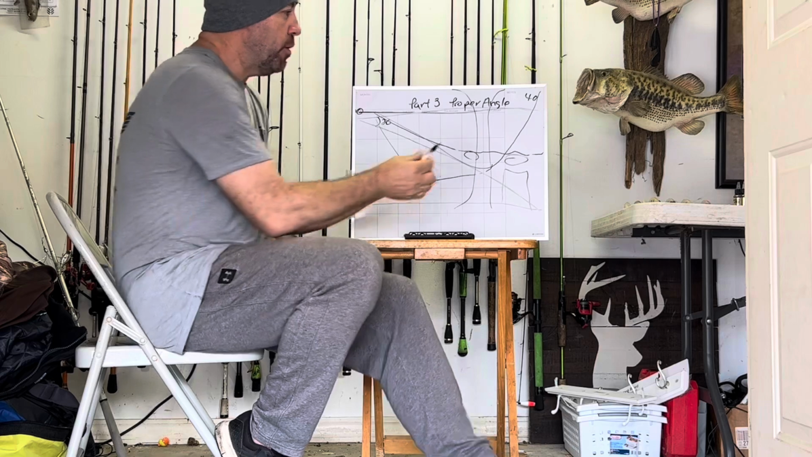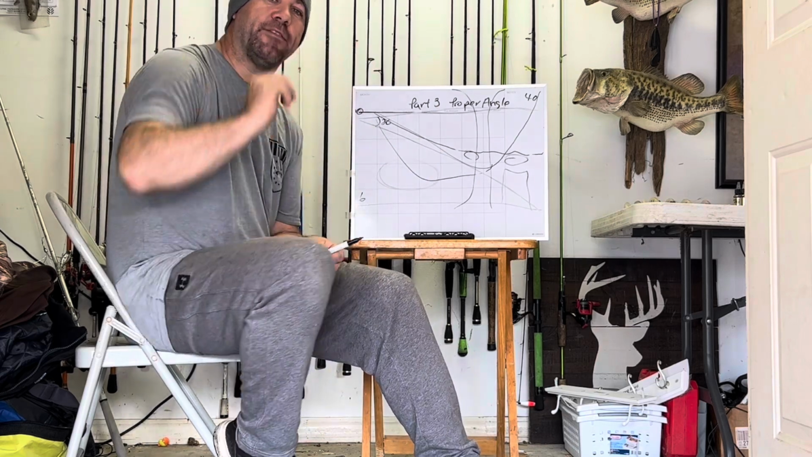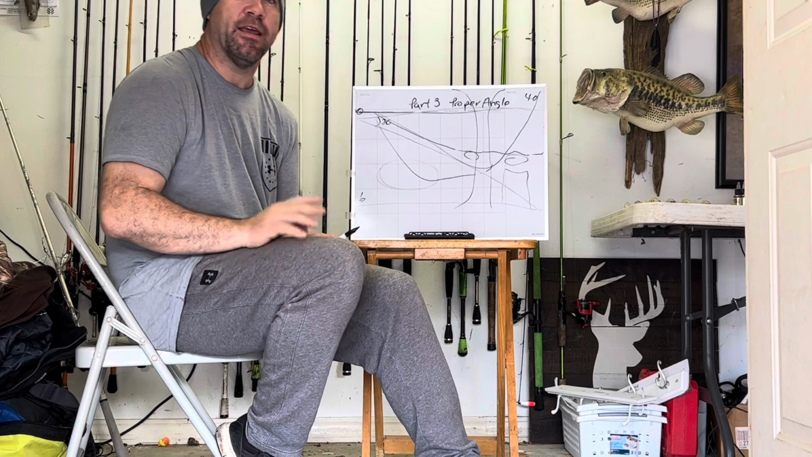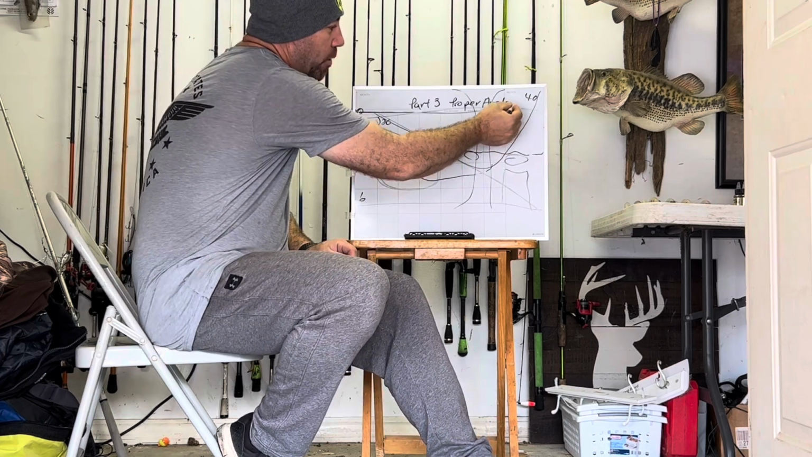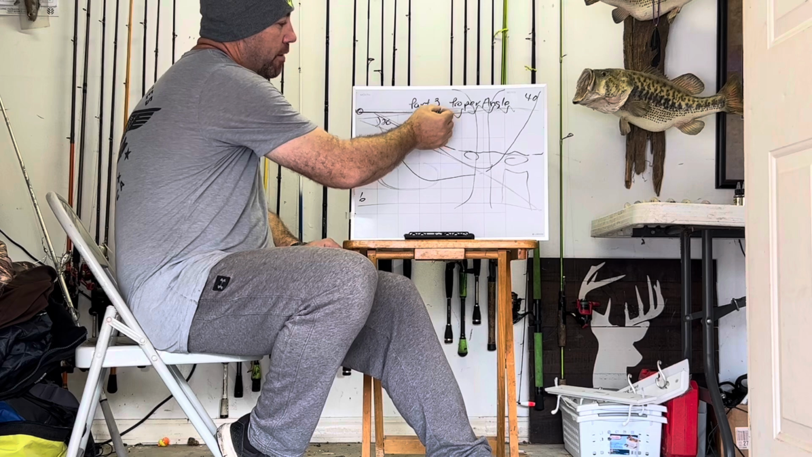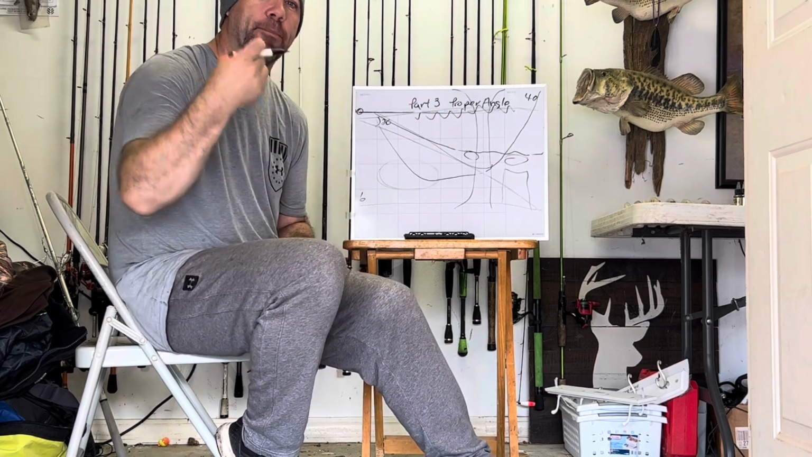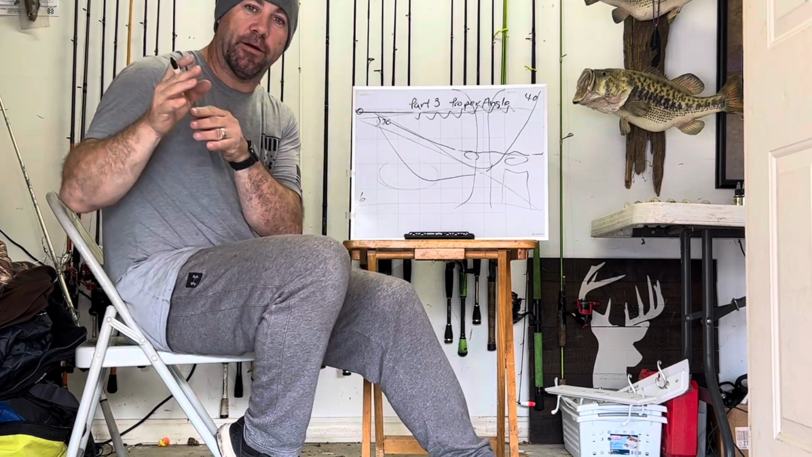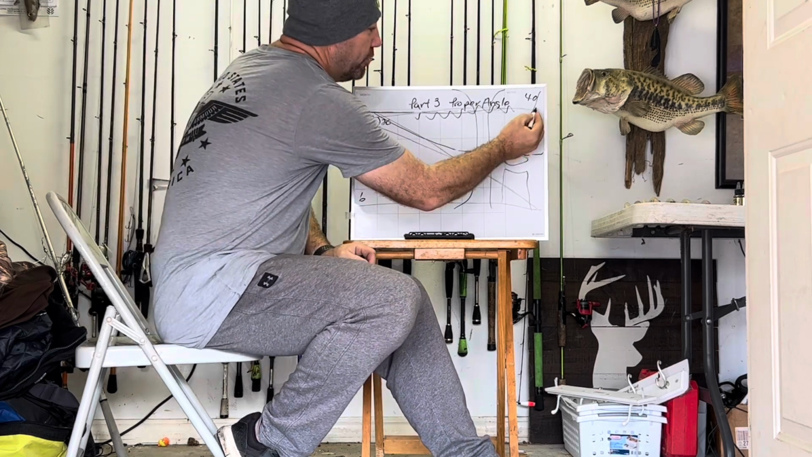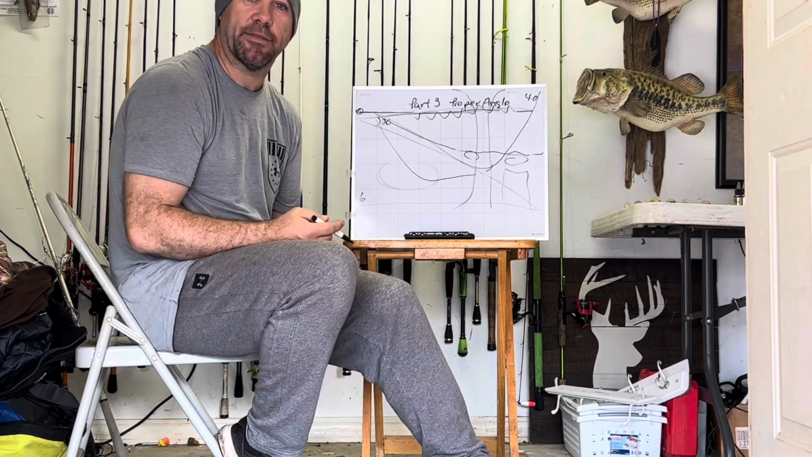And not only that, you will start to see some flickering on the screen. When you have it angled high, you will start to pick up the wave action on the surface a little bit. Now that tells me one thing: if I can pick up the wave action of the surface and the reflection of it, I can also pick up a buzzbait or a topwater, a popper, or things like that.